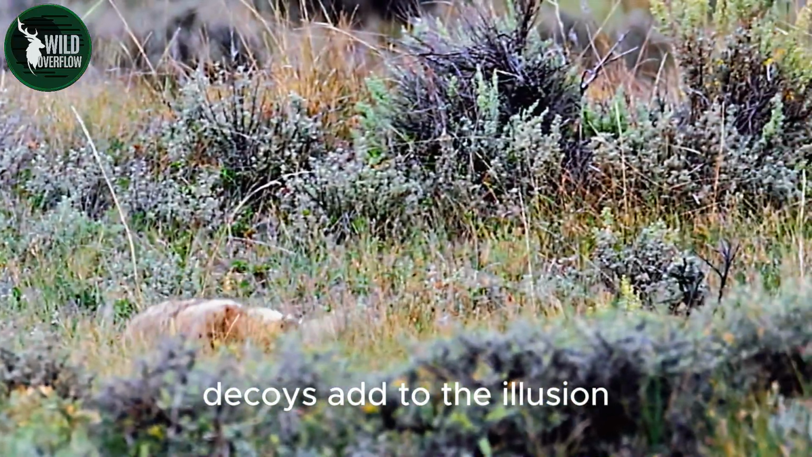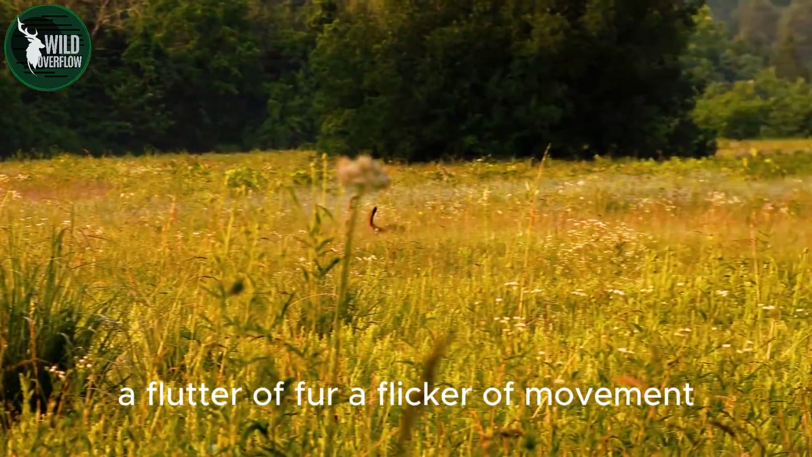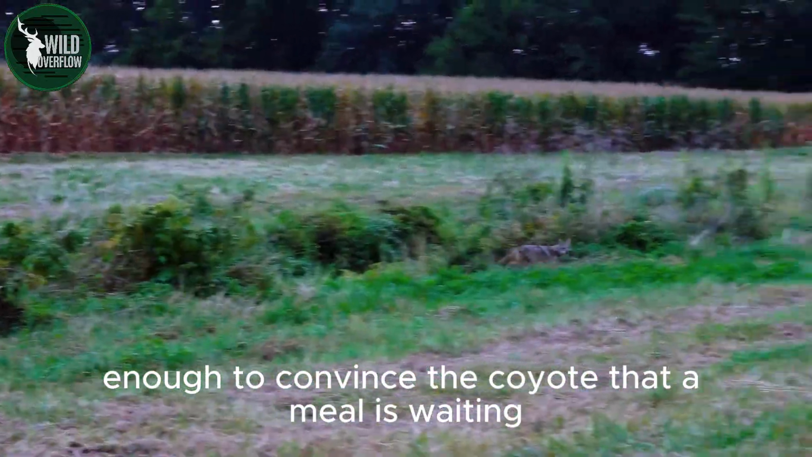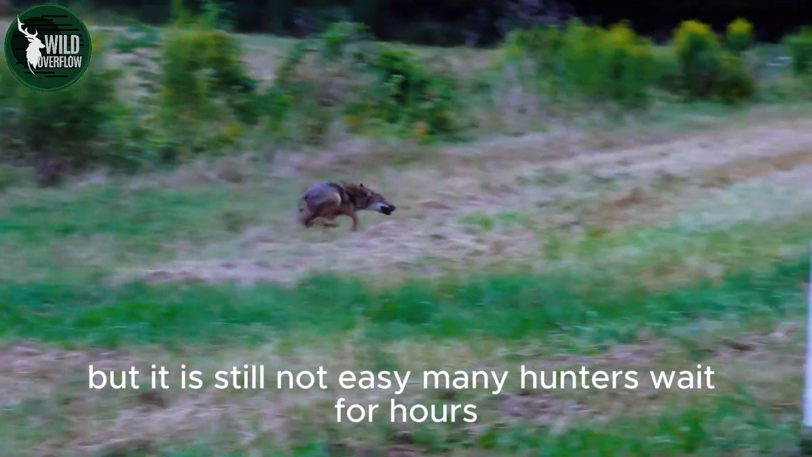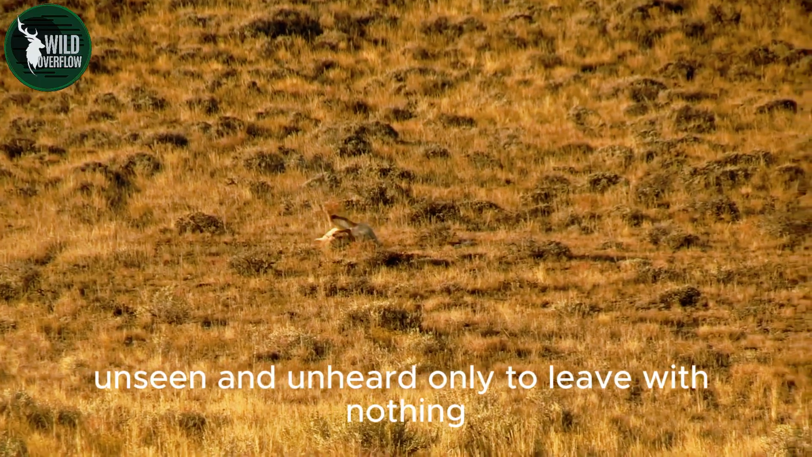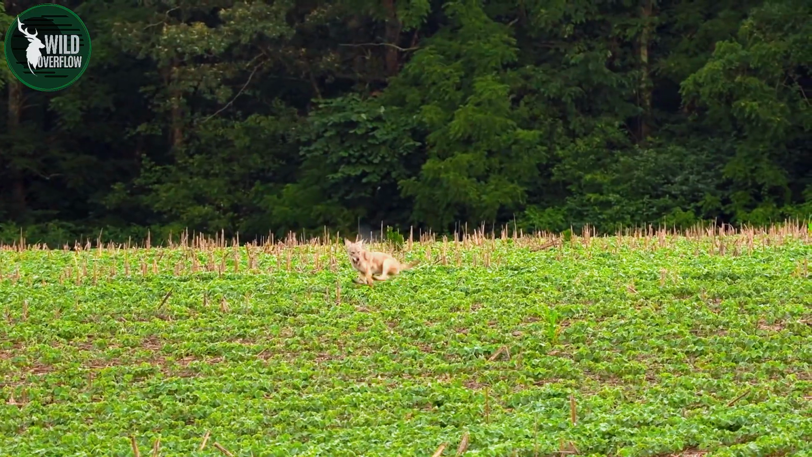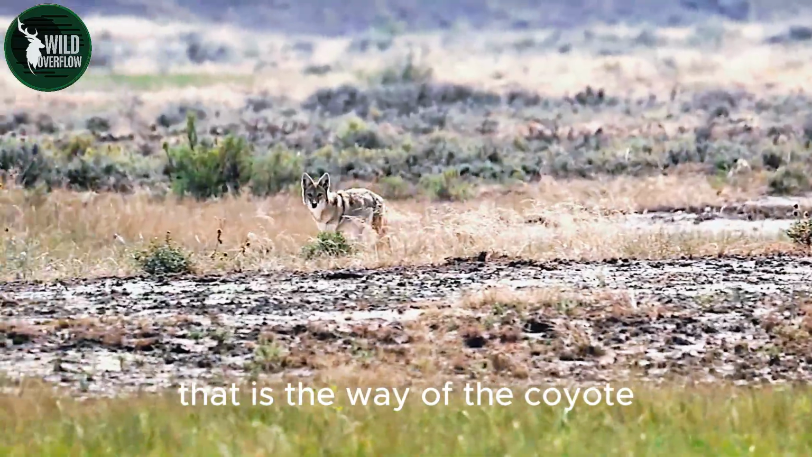Decoys add to the illusion. A flutter of fur, a flicker of movement, enough to convince the coyote that a meal is waiting. But it is still not easy. Many hunters wait for hours, unseen and unheard, only to leave with nothing. That is the way of the coyote.